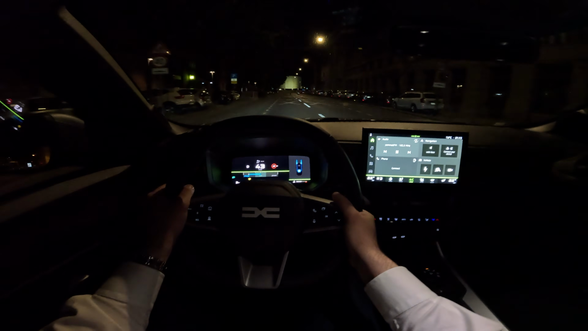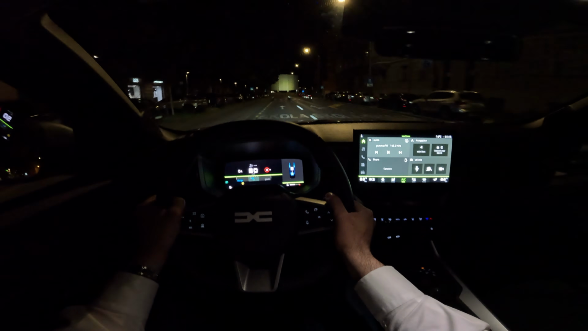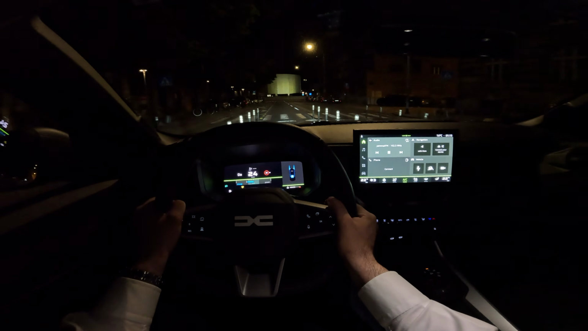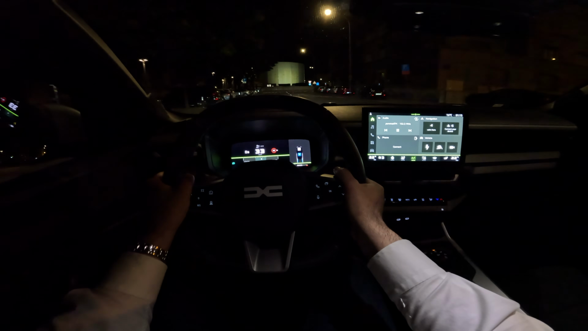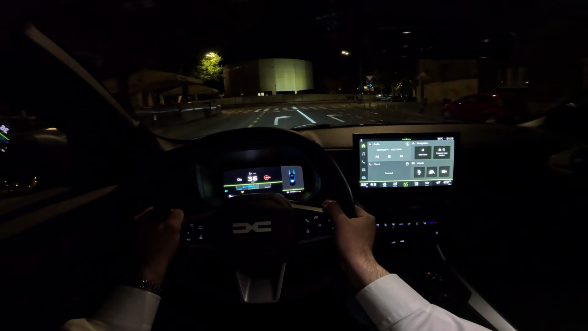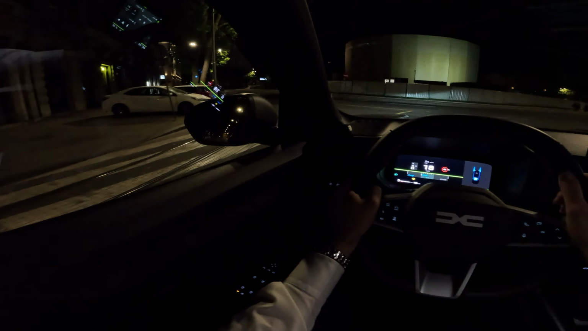And then with the pedals you can change the gears. Drive.